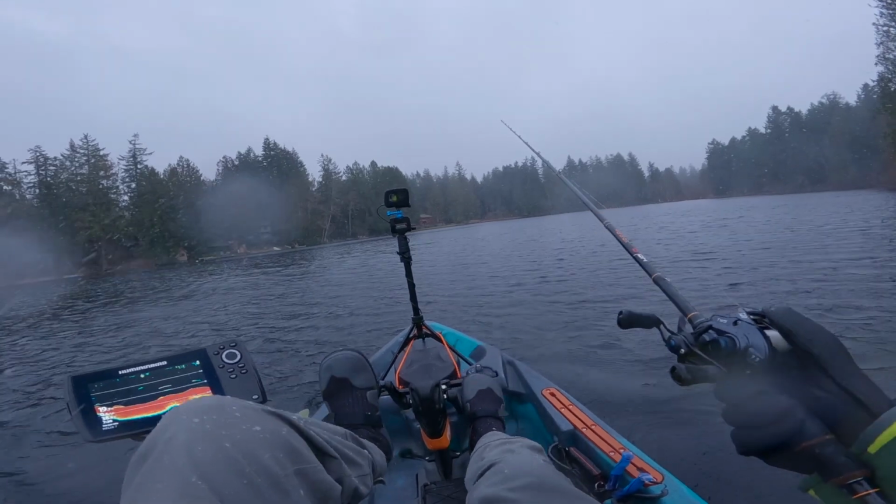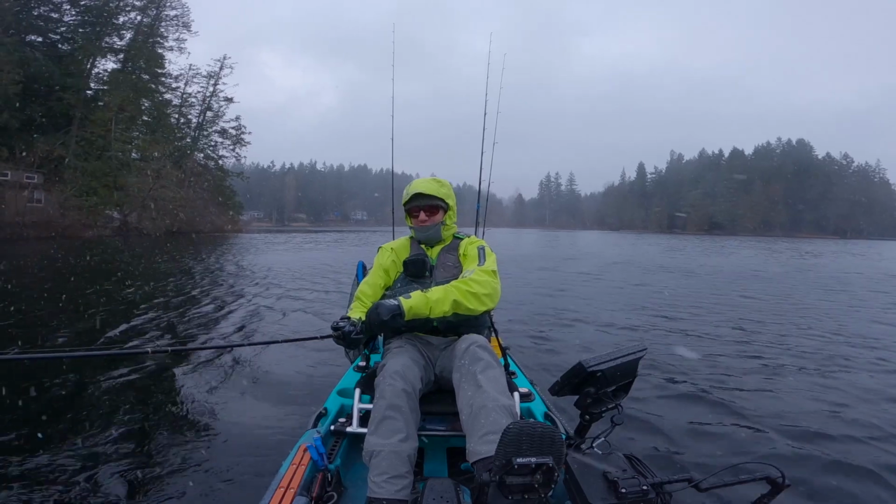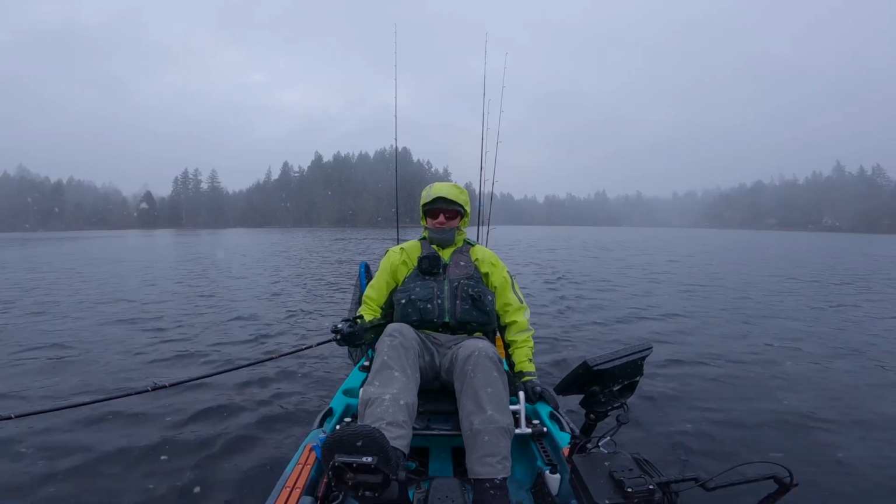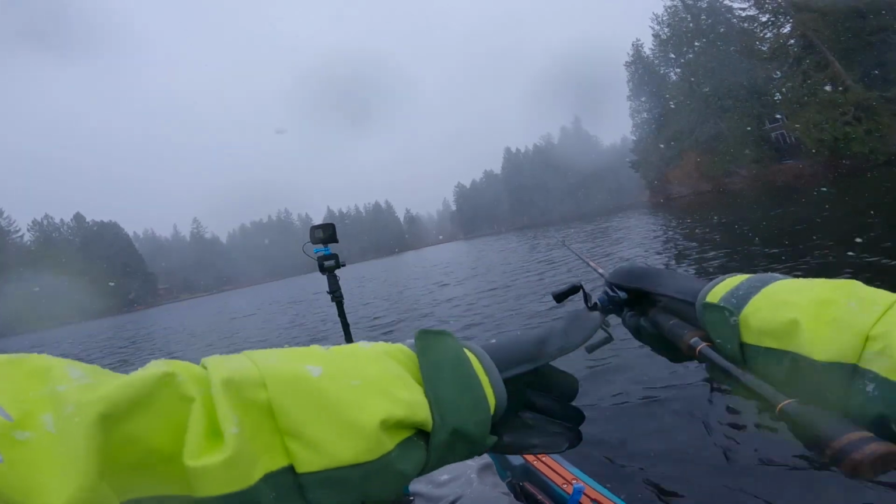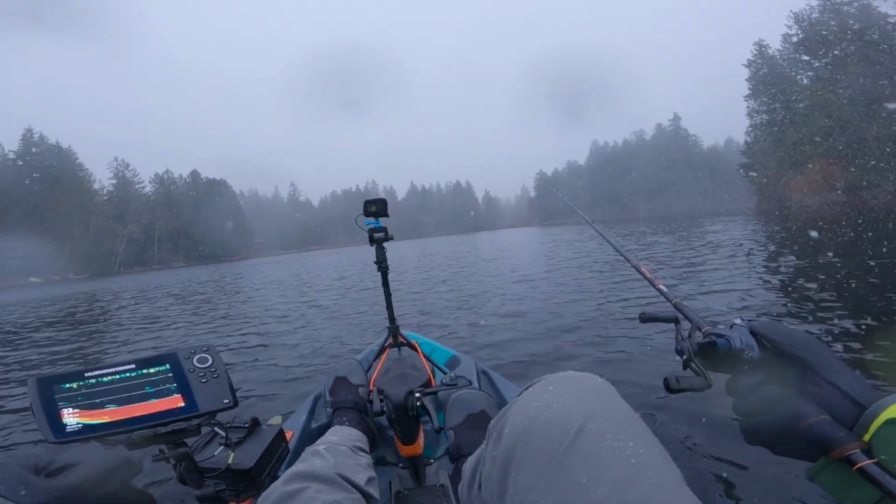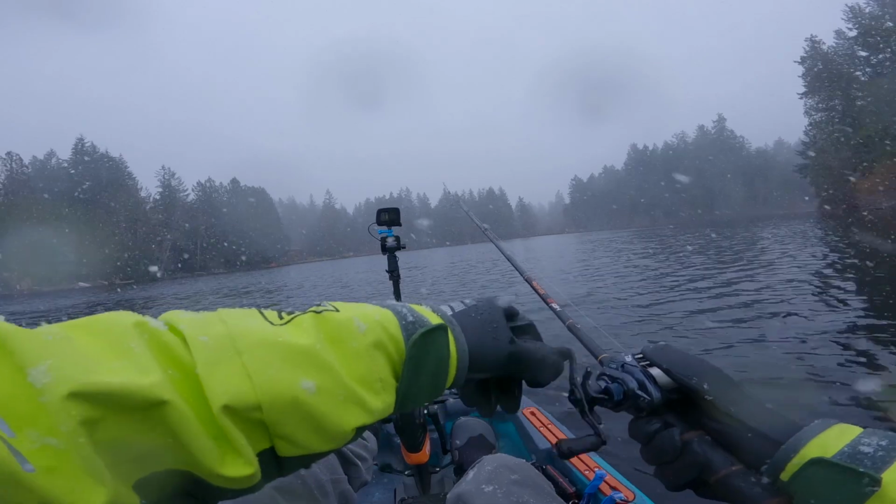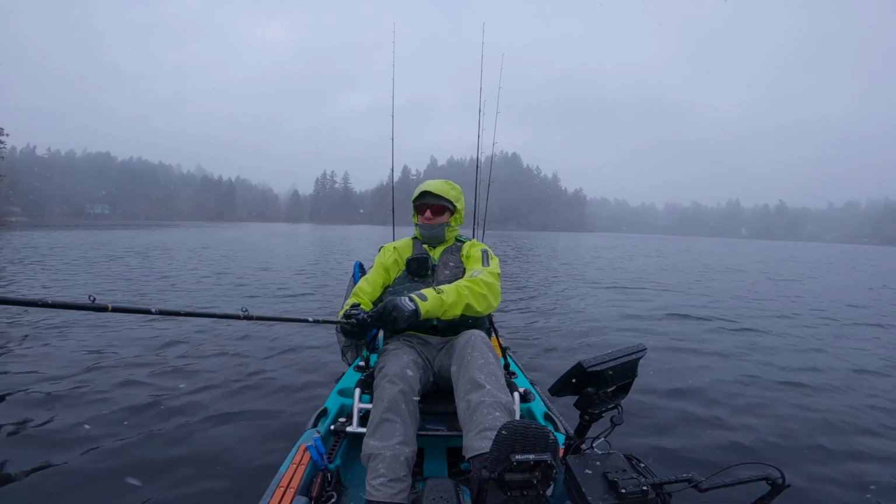But, so cold. How incredibly beautiful. This is getting too cold too quickly. But, oh, I love the snow so much. I was thinking we weren't going to see any snow. It was looking pretty unlikely for a moment. Curious to see if this little change in the weather might get the bite to change up.